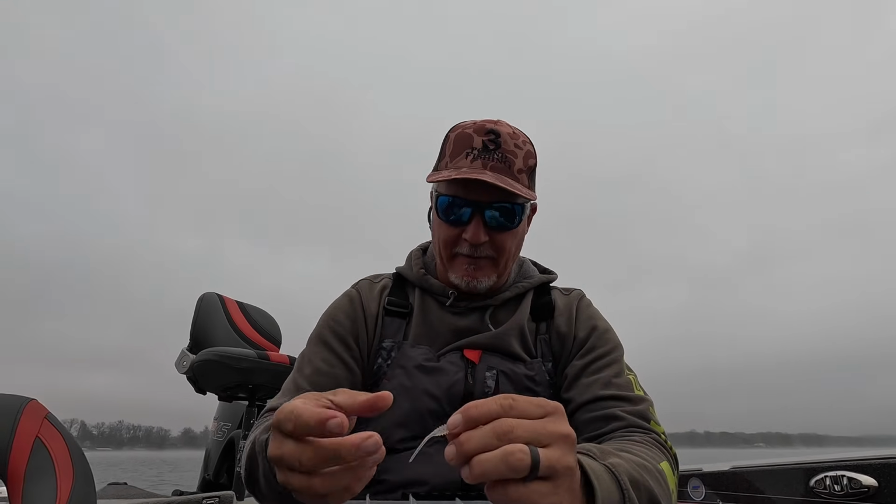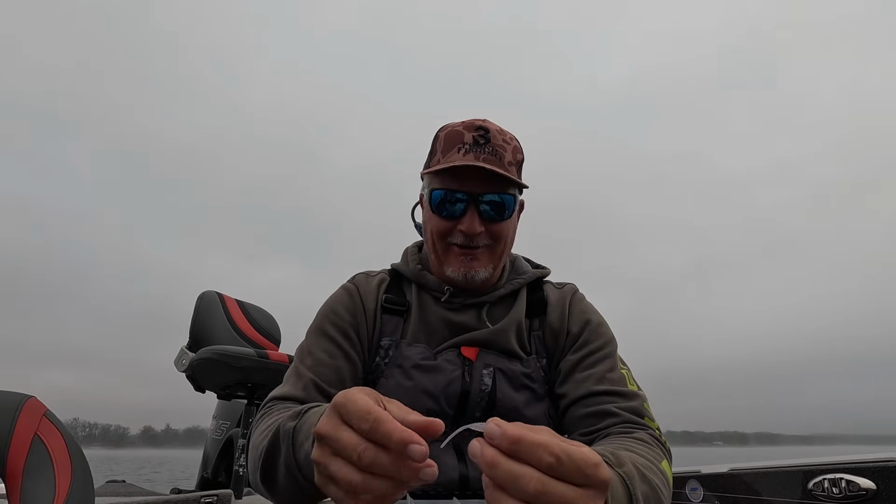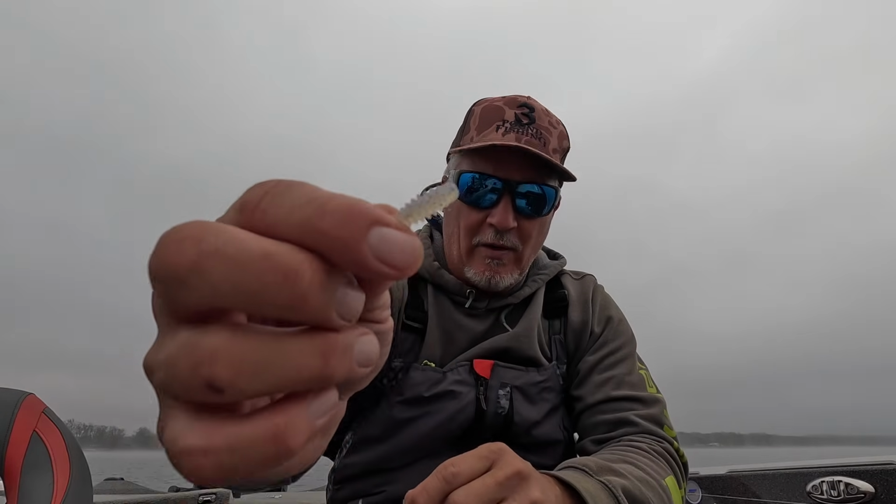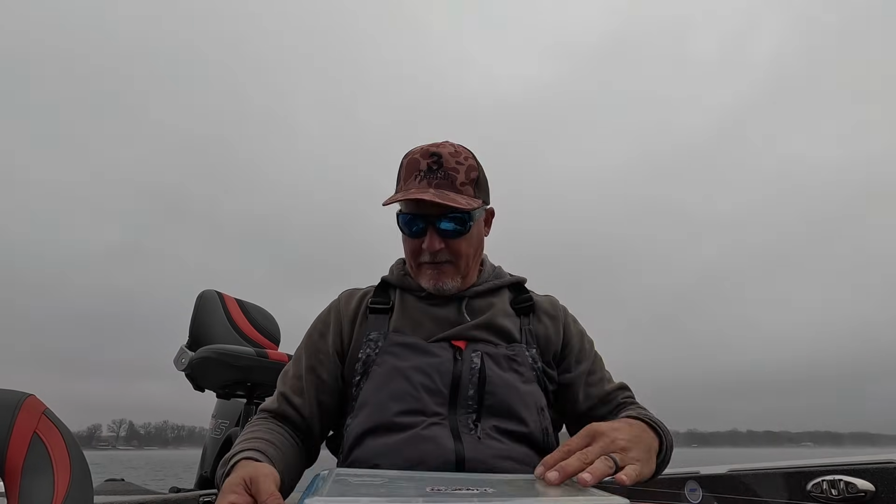And a bait with movement might have 2 tails. It could have some certain functions, but also a bait with movement to me are ones with ribs, ones that really project the water, that are making all the action. So we're actually going to give this guy a try.